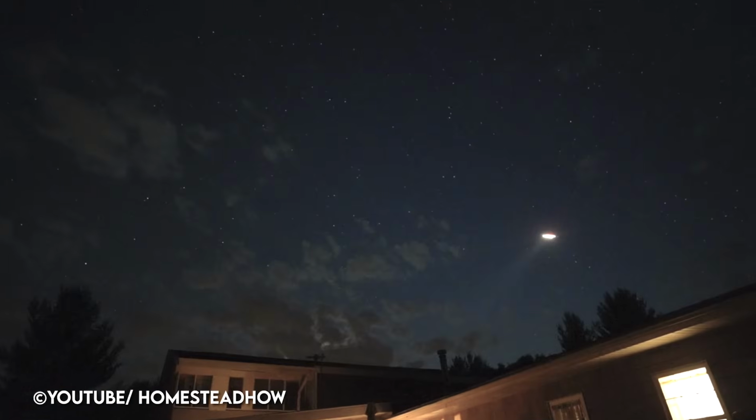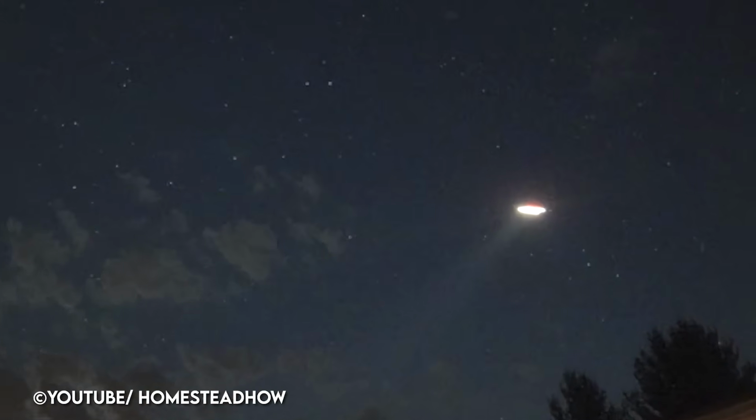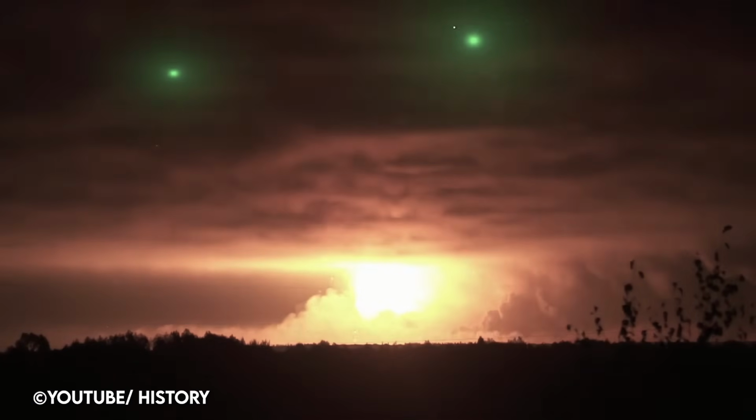And I have to admit, while I have no idea what this thing is, I'm with Kerry. I think it's a UFO. At the very least, some type of government vehicle we don't know about. I'd love to hear what you guys think it could be. I'm all ears.